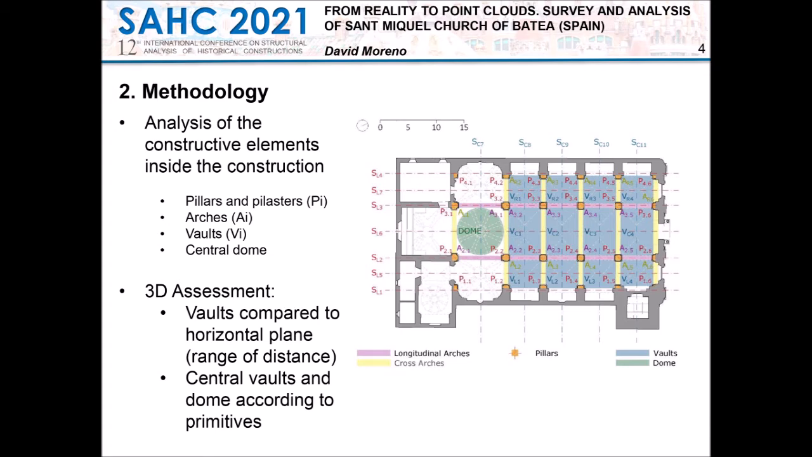This approach allowed identification of differences between the vaults simply and quickly. In addition, contour lines spaced every 10 centimeters were defined from the vault's mesh to define a topography of the elements. Secondly, the central nave and the dome were assessed according to a primitive shape of comparison, a cylinder and a sphere correspondingly, allowing us to identify differences between equal elements, which at first glance might not be appreciated.